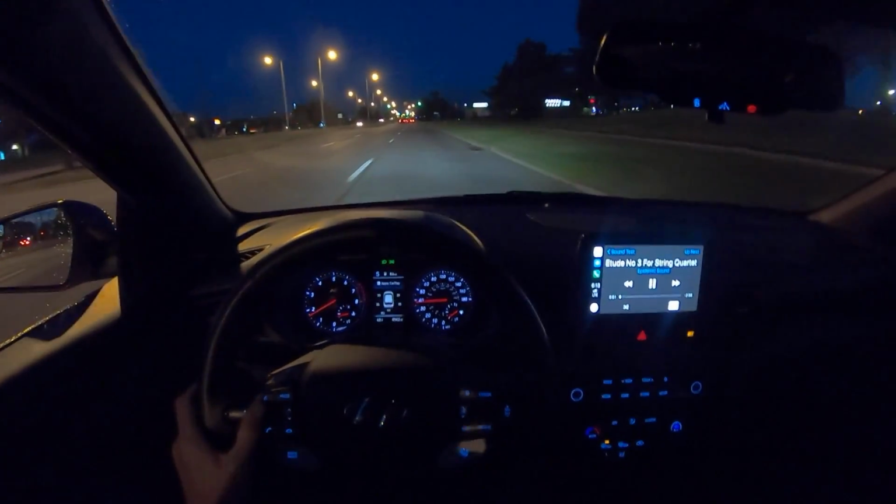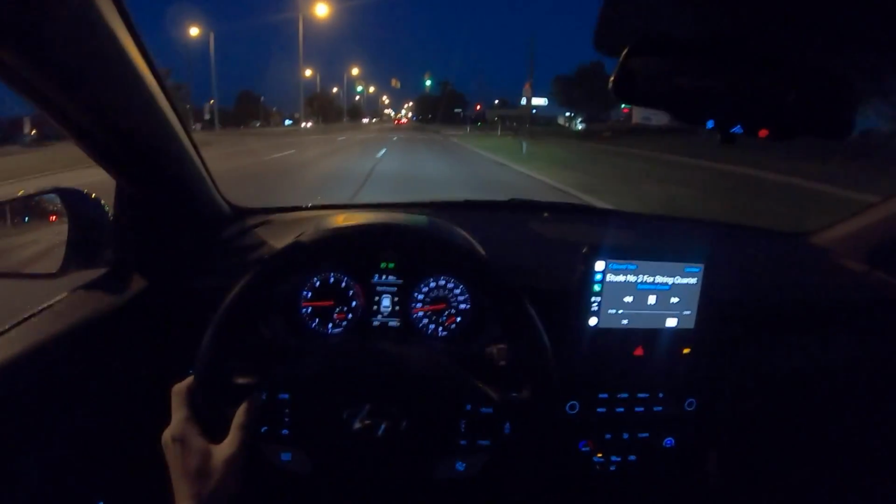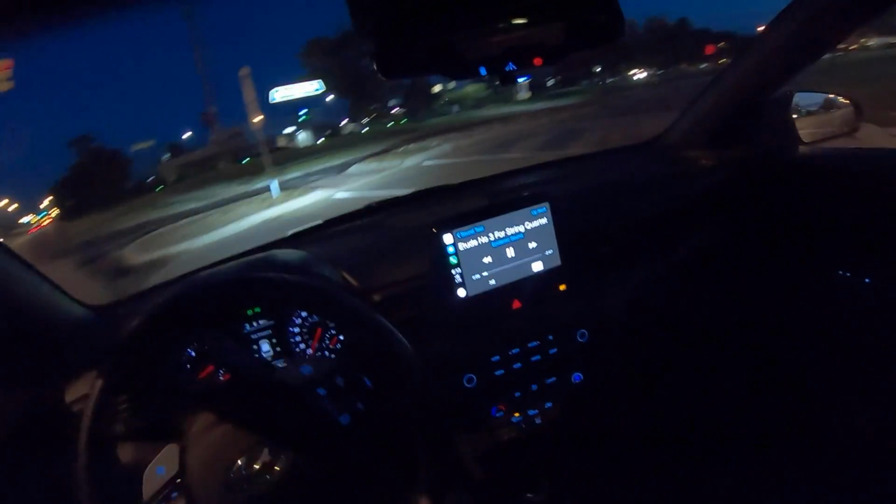Like I said earlier, great sound system. Super clear, strong bass, strong tones. Really nice speakers in here.